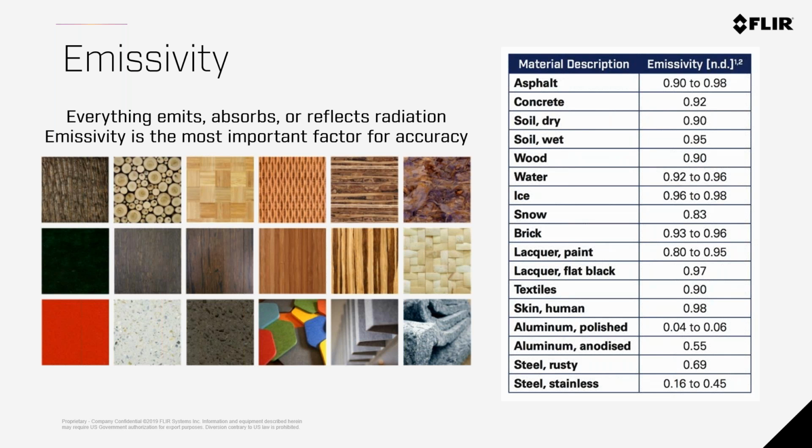The opposite would be something like steel or aluminum, which is basically reflecting whatever is behind it. And we're going to talk about this in a second, so I don't want to dive too deep into it, but you basically need to adjust for emissivity in your camera to get a good temperature reading. And there's ways to measure the actual emissivity of any subject. Not every brick is the same, not every piece of wood is the same. So if you are trying to get the exact temperature of a surface, you do need to measure the emissivity of that exact surface. There are tricks to doing that, and I'm not going to cover them here, but there are ways to make this all happen.